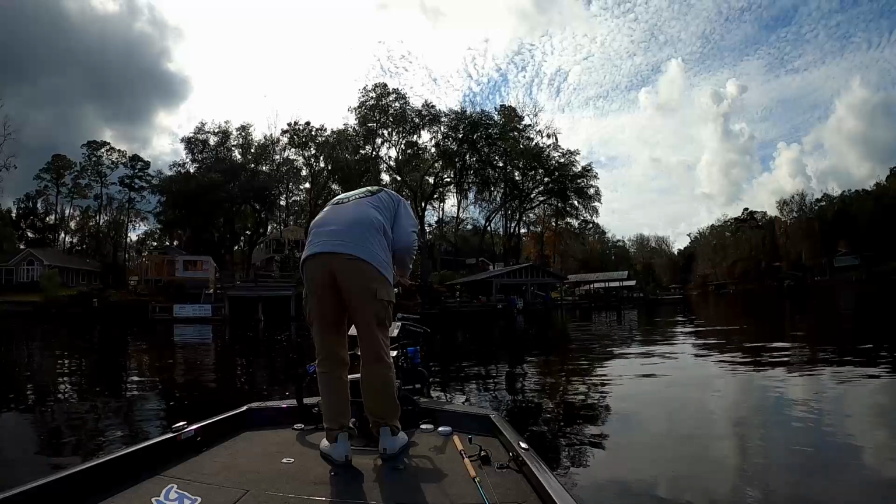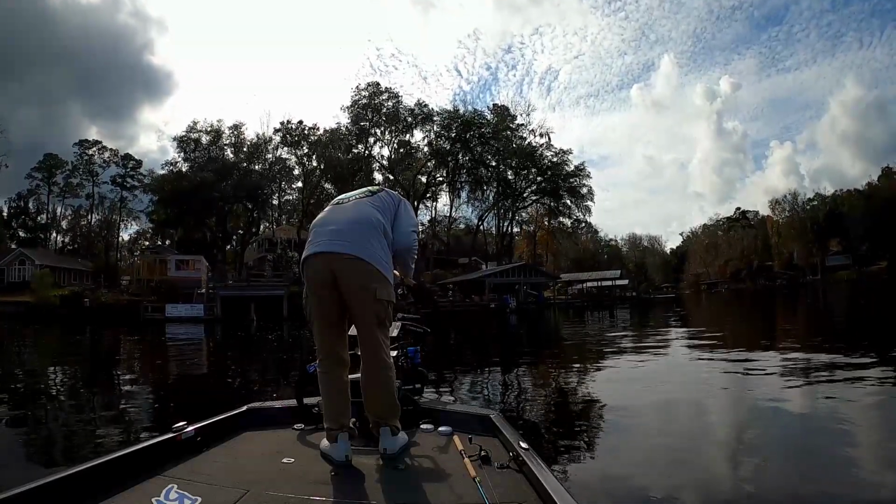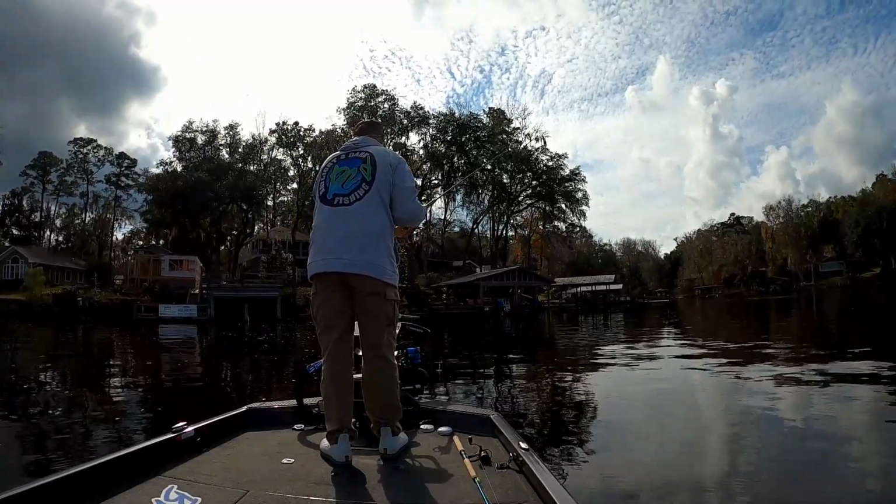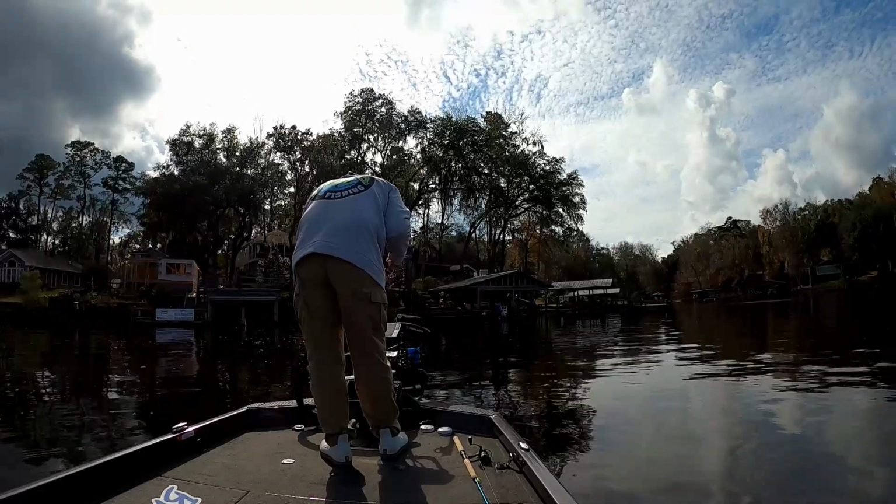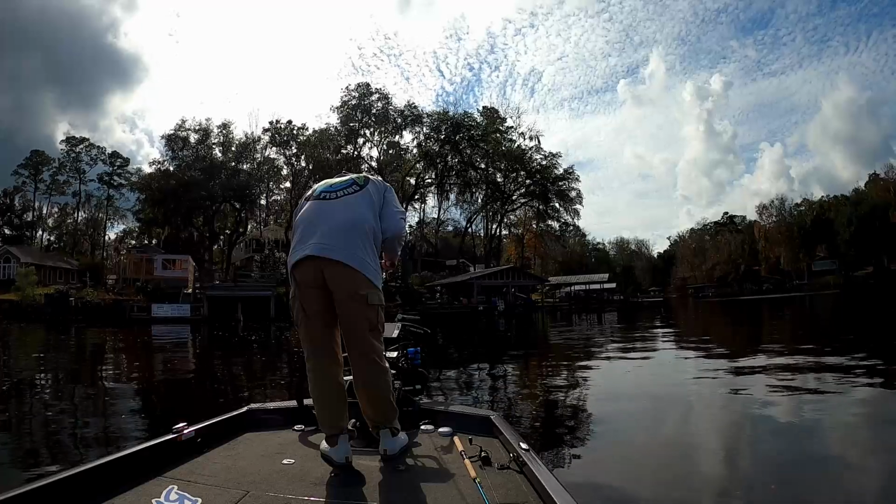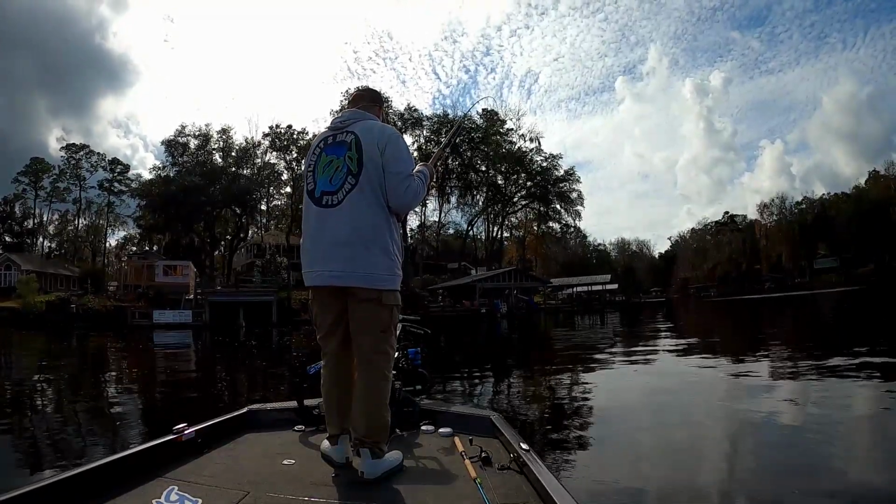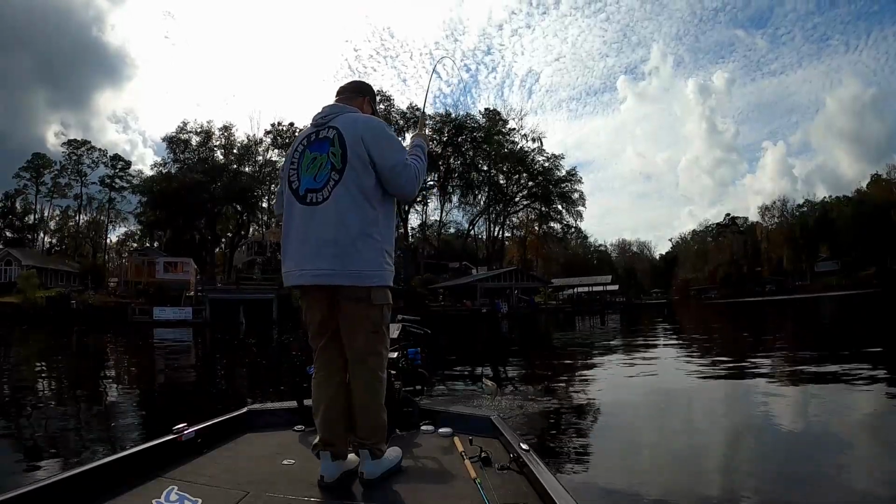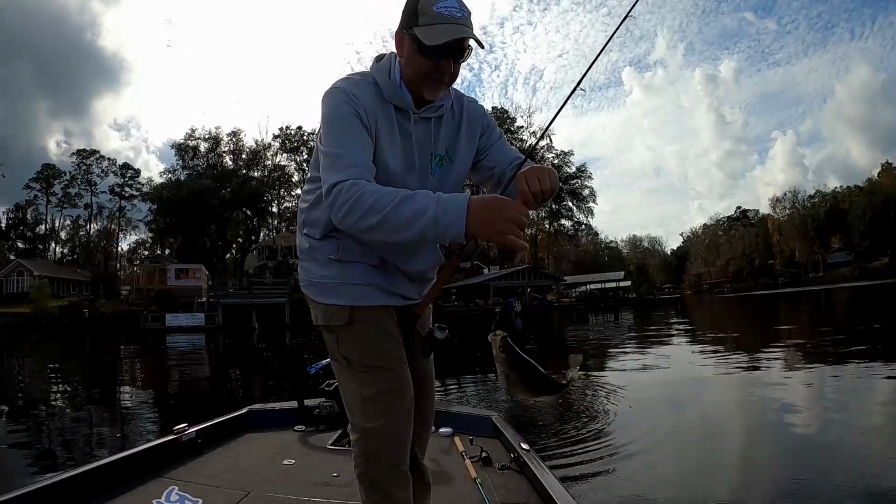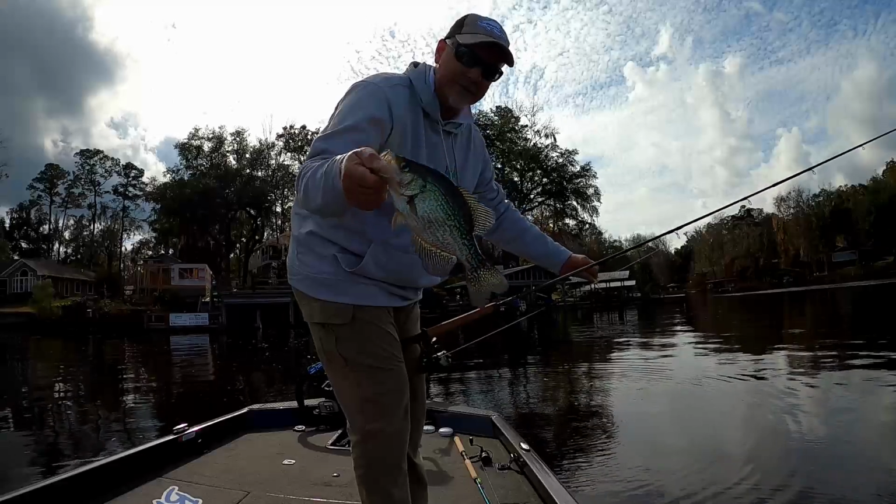After it, but he ain't biting it. Come on, bite it. Sucker. Catch your buddy. Got him. There we go, guys. Not a big school, just kind of some scattered fish right here, but we're catching crappie. Heck yeah.